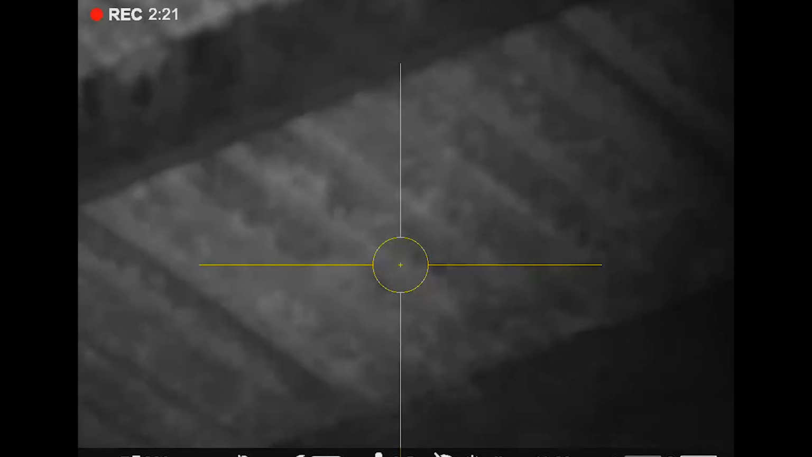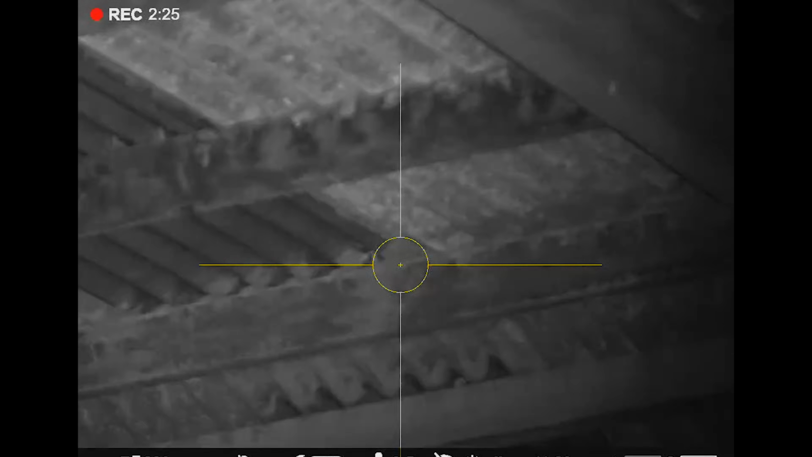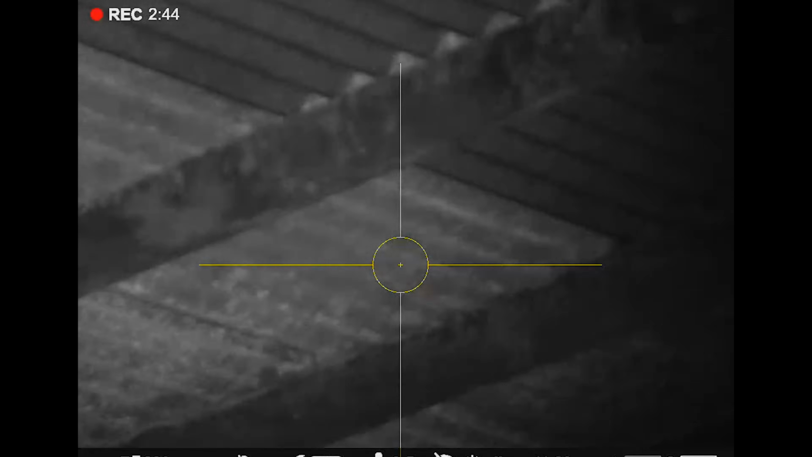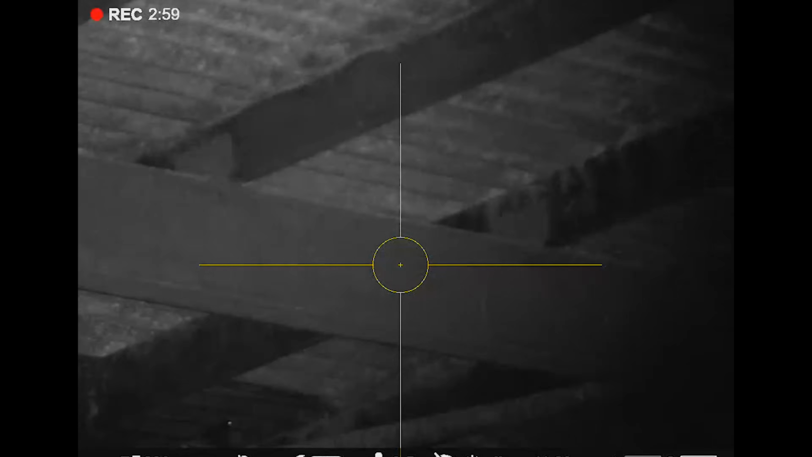Now I've got to relocate. Nope, I can't see him, can't see any of them. There he is. There's my next victim. That's that one. There's one there for me. Track it just in front of the shoulder blade where I reckon the heart is. There. He's down.